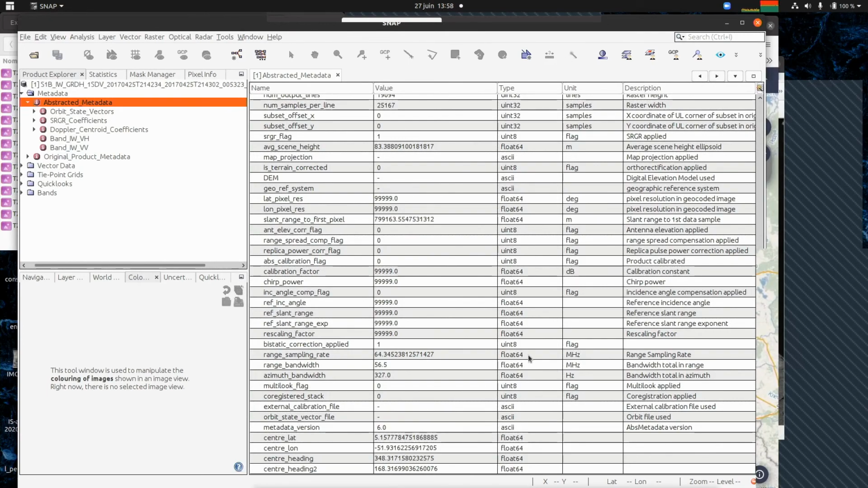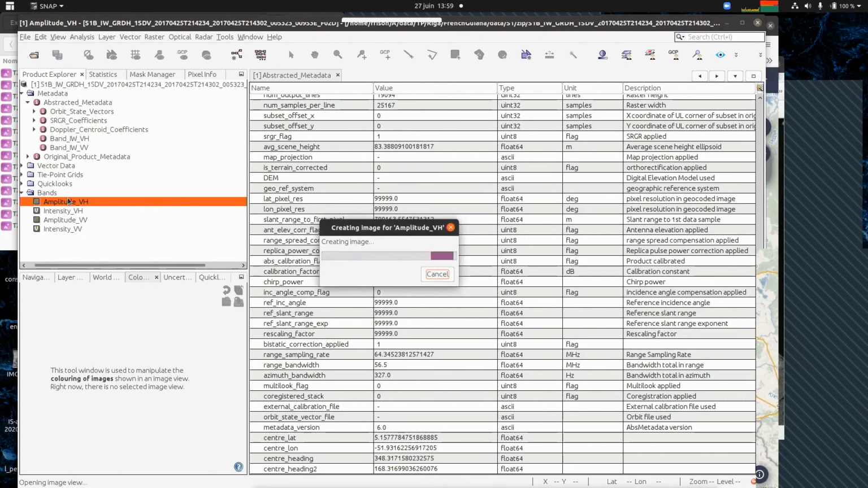So you have everything. Now you can go to bands, and you have amplitude in VH and VV because you have two polarizations, and you can see that you have also intensity. And you see a V, which means virtual. Of course, you don't need to take a place on your disk because intensity is just the square of the amplitude. So if you have one, you can look at what this is.